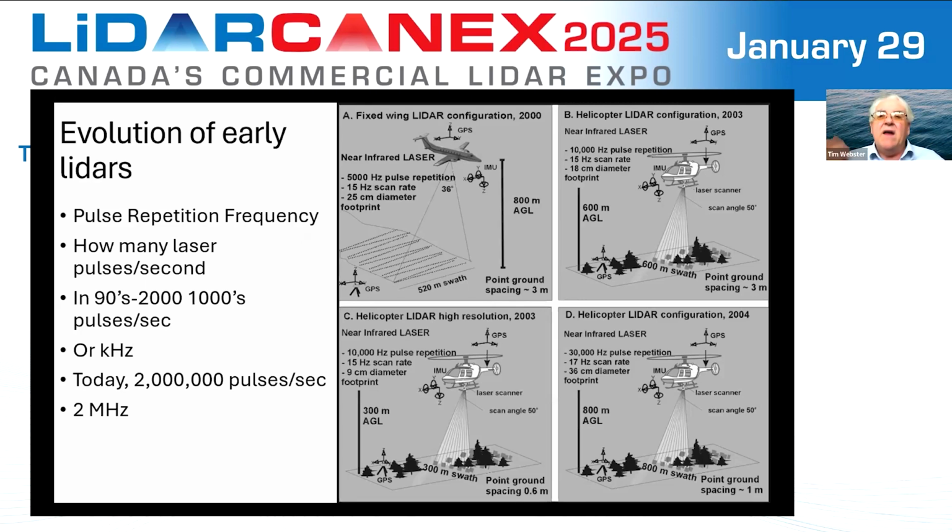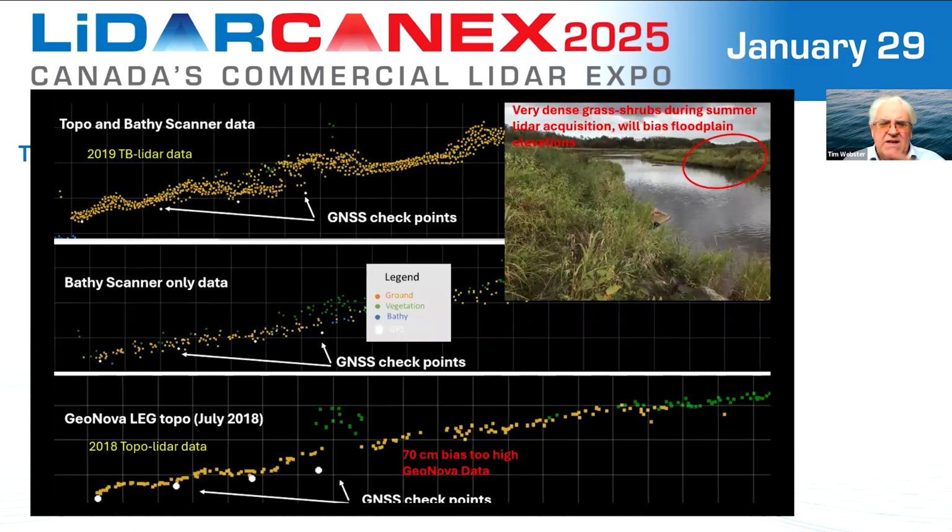And then, not too long after that, we had 10,000. And then within a few years, 30,000. Eventually, when we had our ALTM 3100, it was capable of 100,000 pulses per second. Today, we're now into the megahertz. We can have systems that can pulse over 1 million points per second, which is quite amazing. And what are the implications of point density versus pulse?